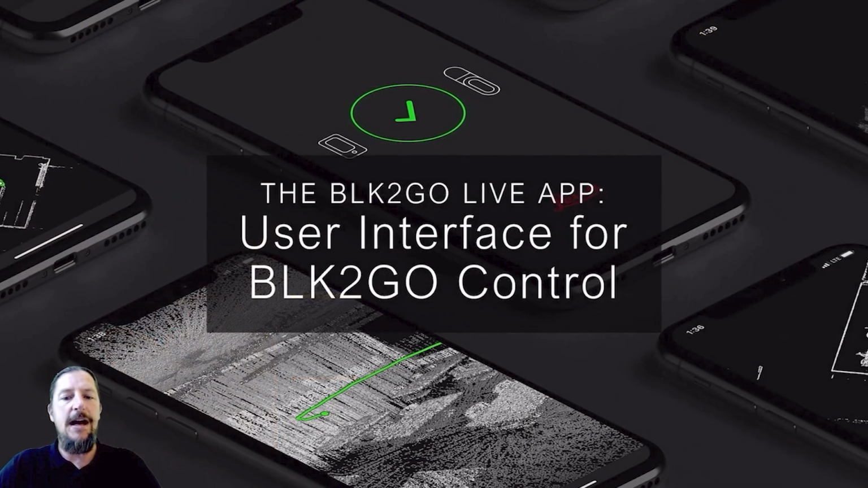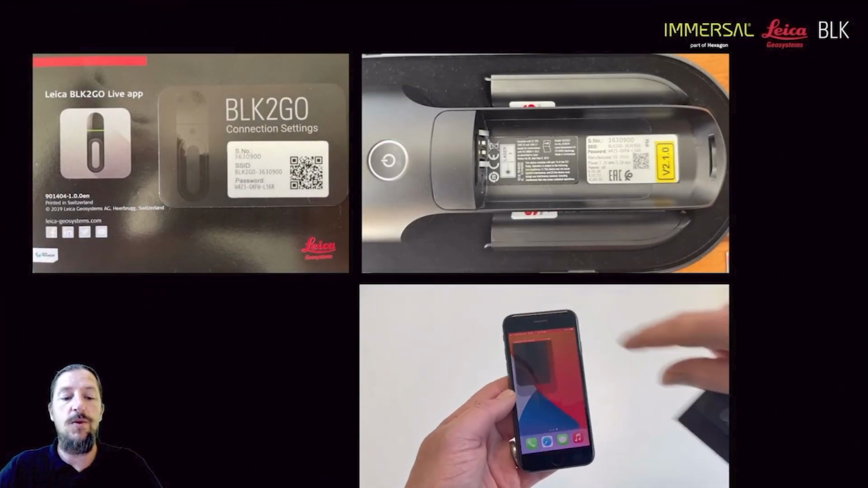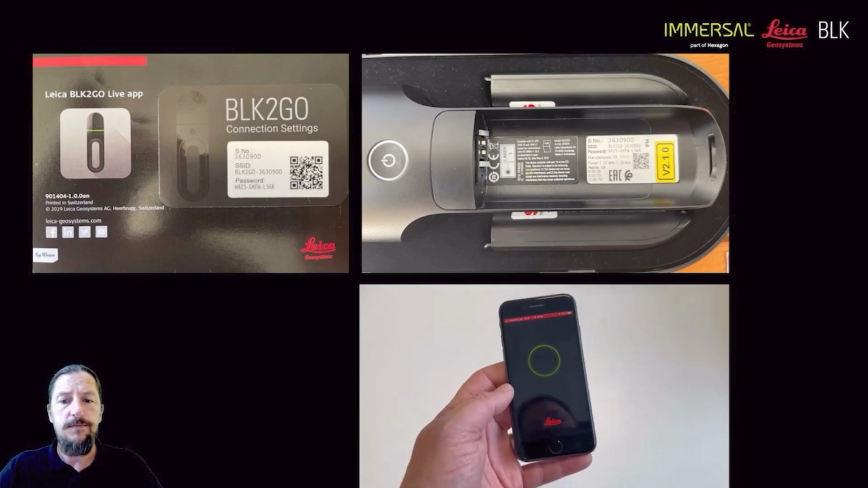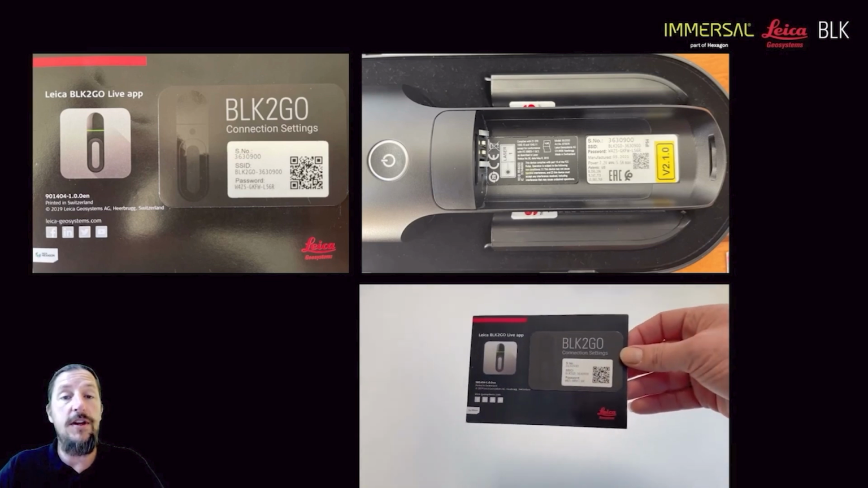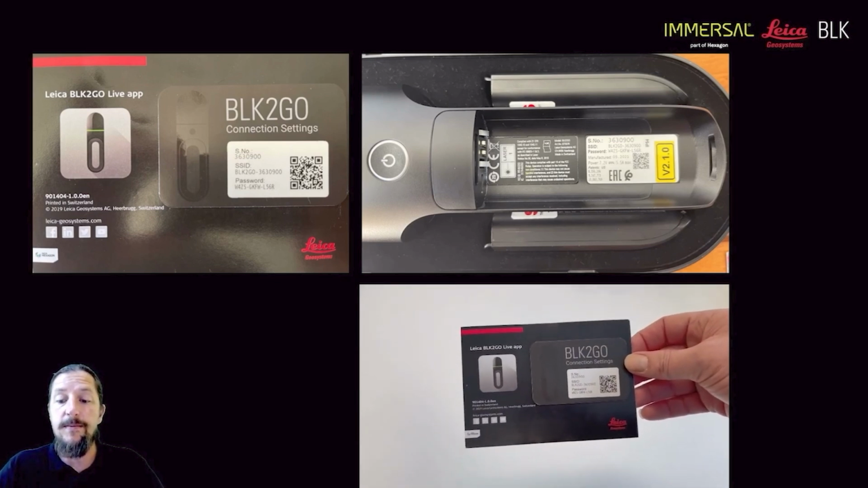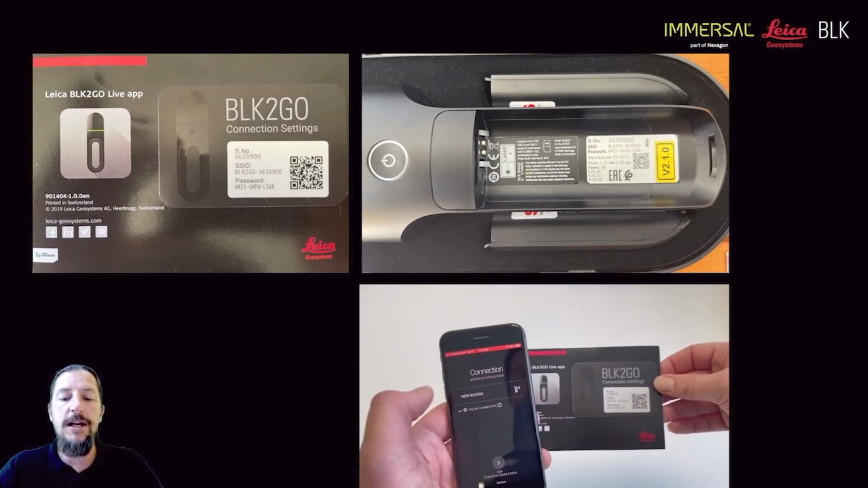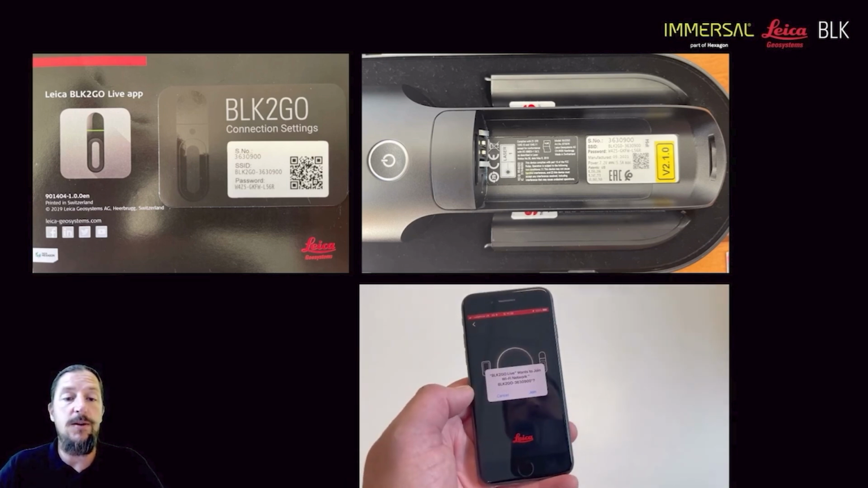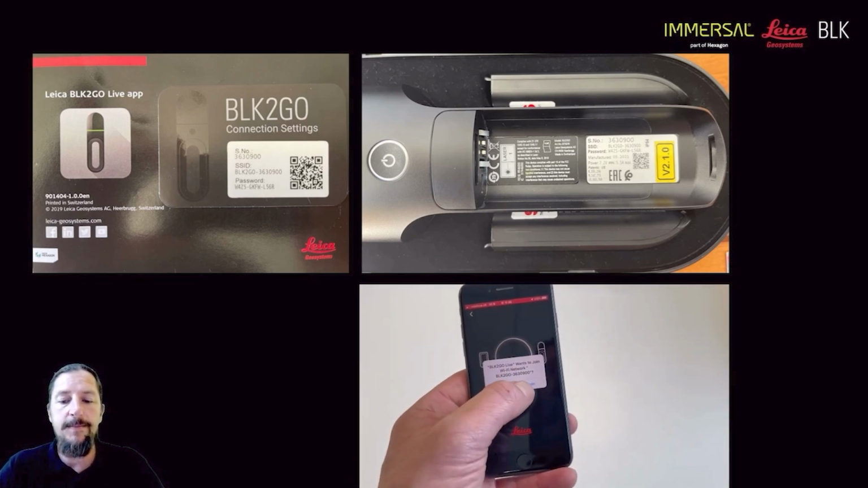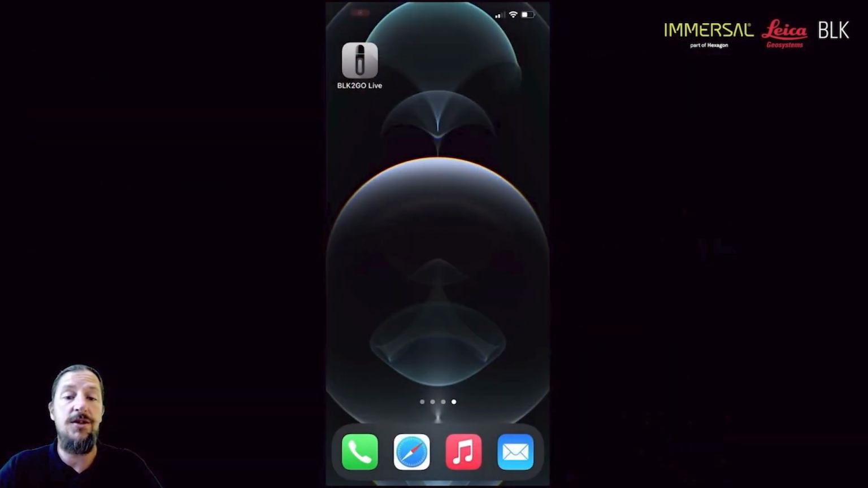Good. Now, to control all of this as well, to give you more feedback, we've got an application. The application is quite easy. As you can see there, the application is on. You connect it to a card that you get with the system. That same QR code is also on the inside of the battery compartment. When the system starts up, that solid green light, when it's ready to go, it generates its own Wi-Fi. You connect to that Wi-Fi through the means of that QR code. So that's quite easy to do as well.